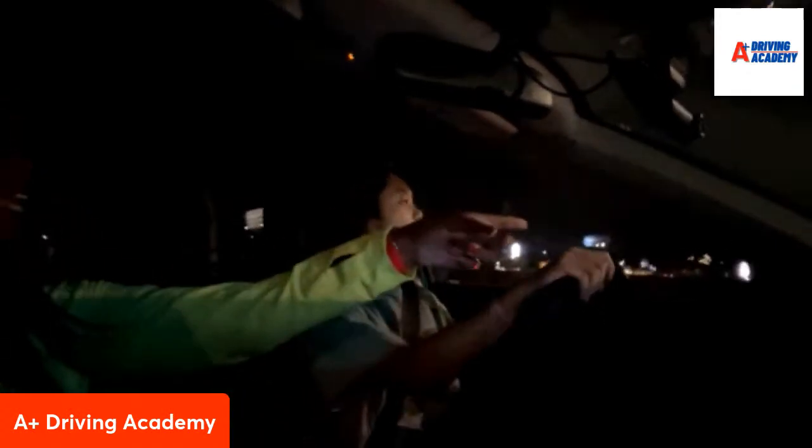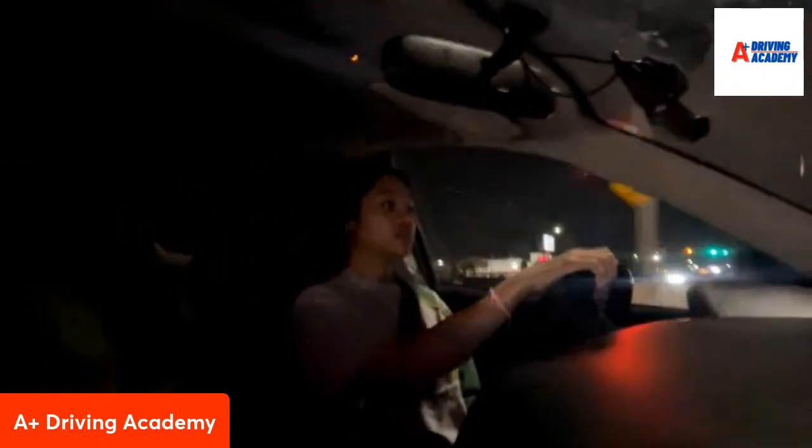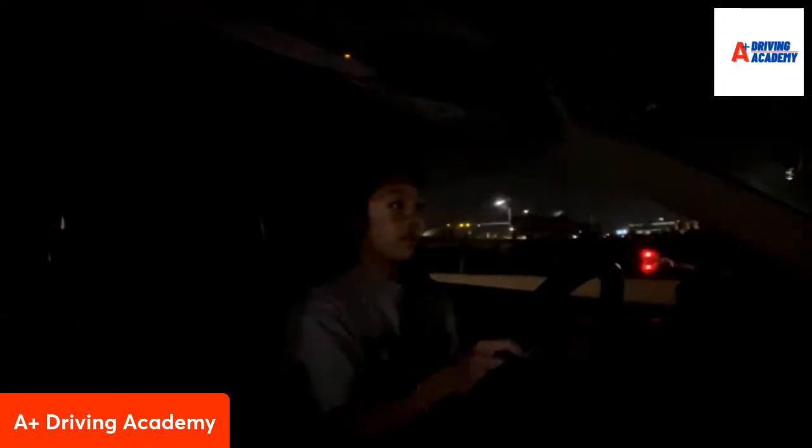We're going to turn in our lane. There you go. Good. Now we're going to get in the right lane. Yep. Good. One-way lane. We're going to make a right here. Slow down and turn right. All right. It's okay. Good. You got it.